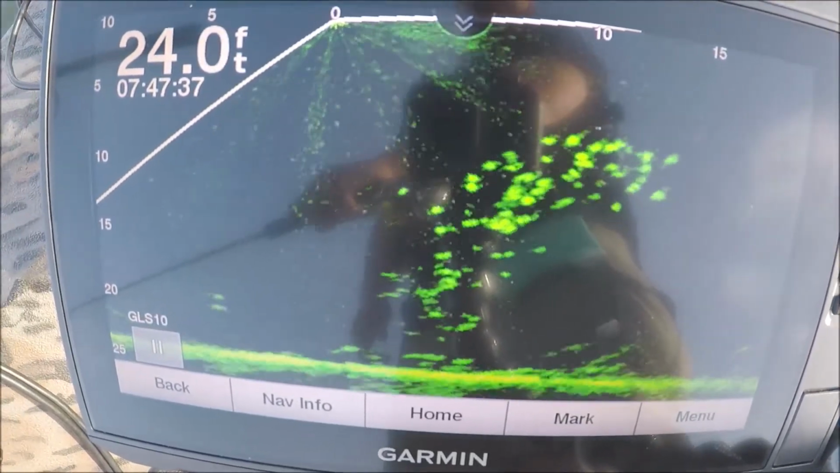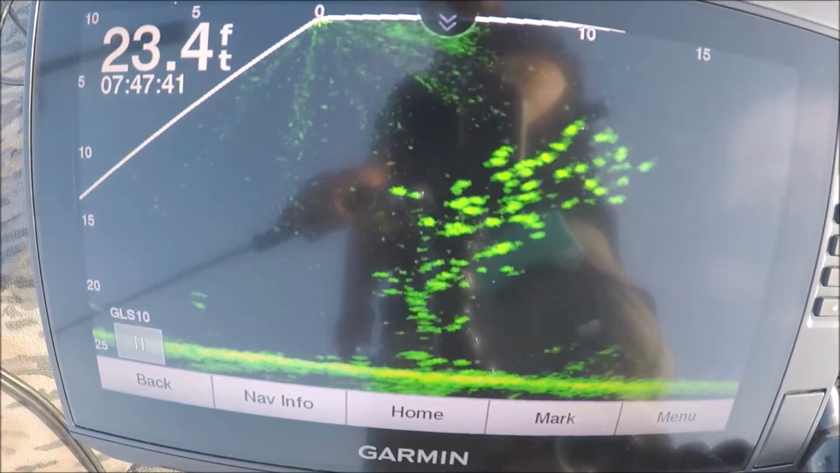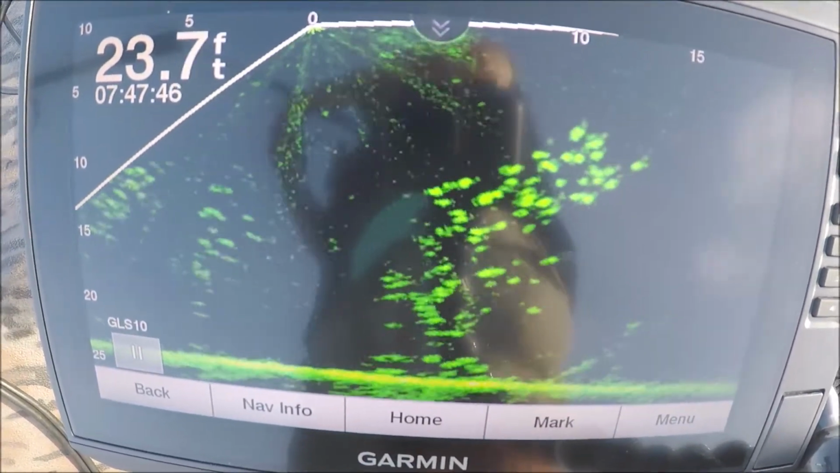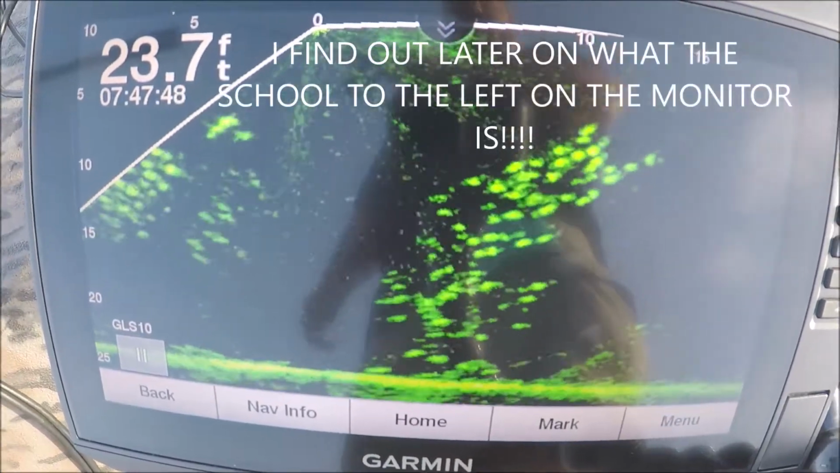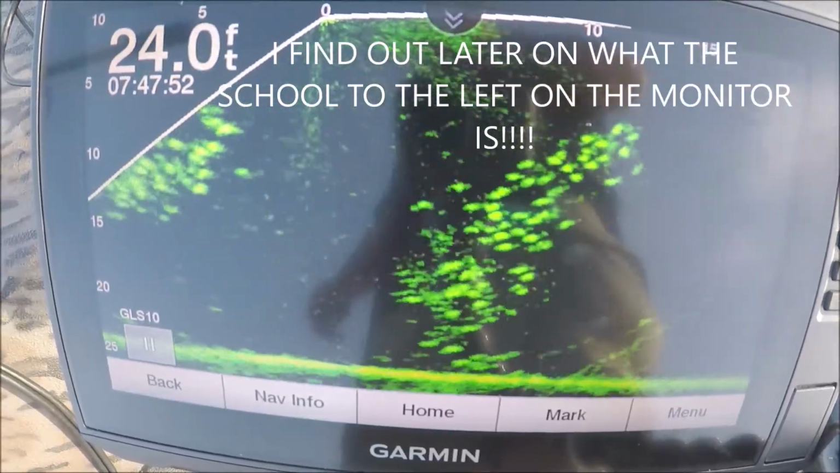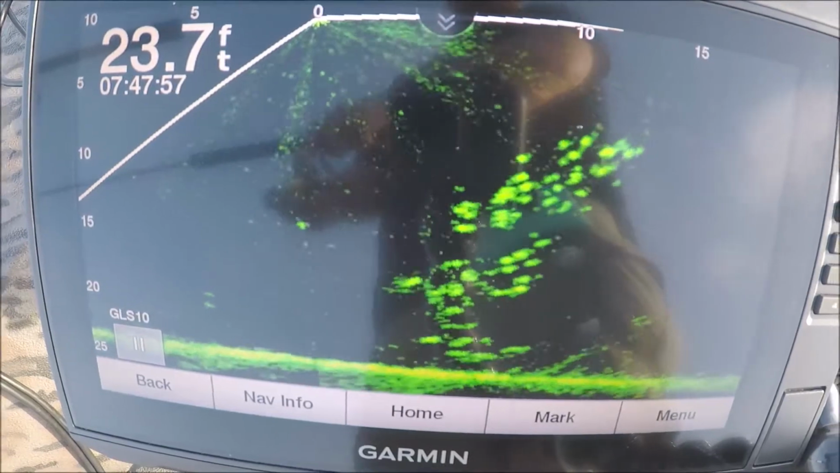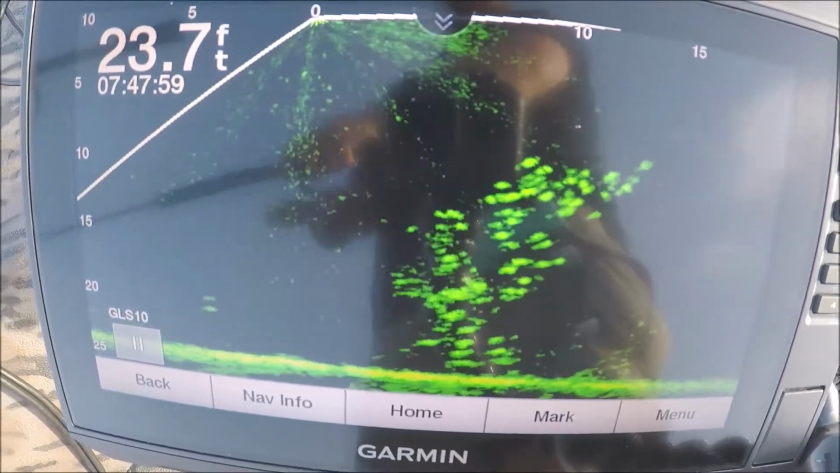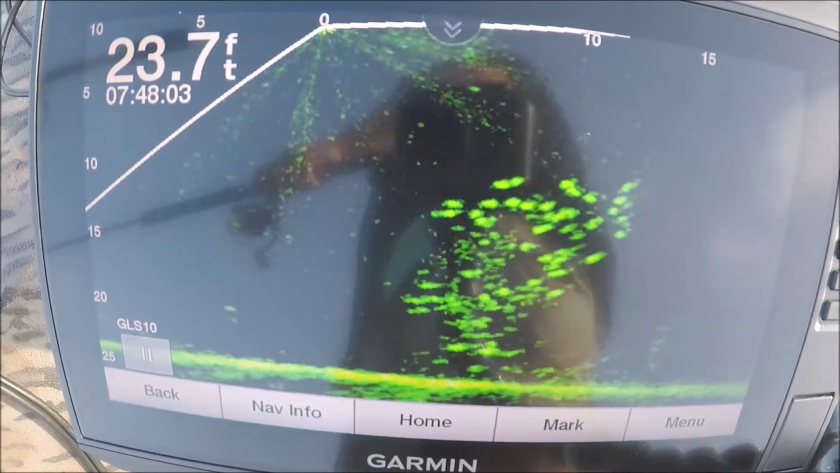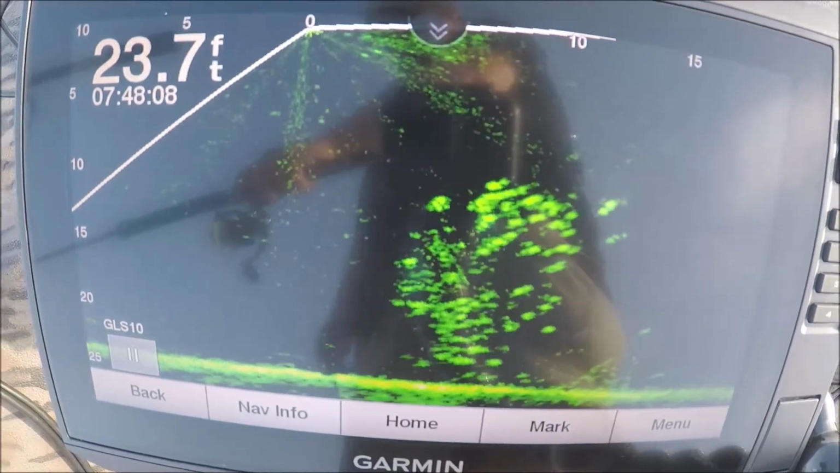They're following it, they're just not hitting it. That's a huge school of crappie, and they are just not touching it. They are not feeling it. Watch this. I'll cast out right in the middle of that big ball right there. Whoo, look at that school right there. It must be gizzard shad or something, I don't know. There goes my bait, right amongst them there. Just right in the middle of them.